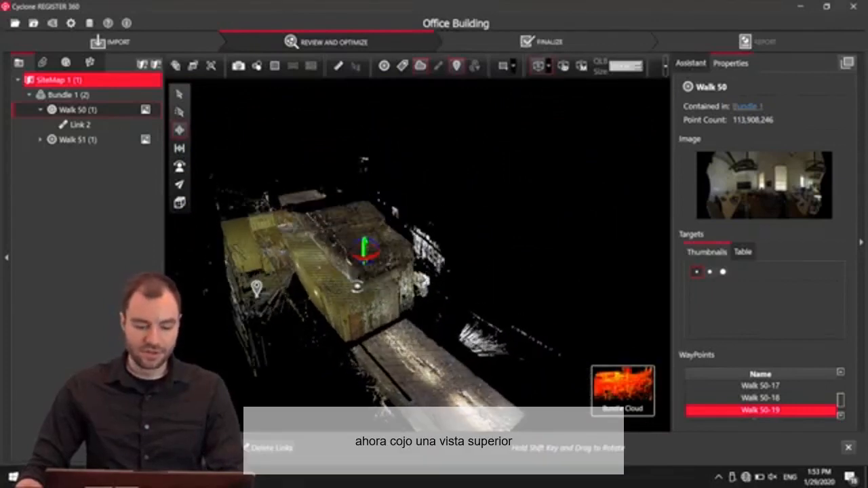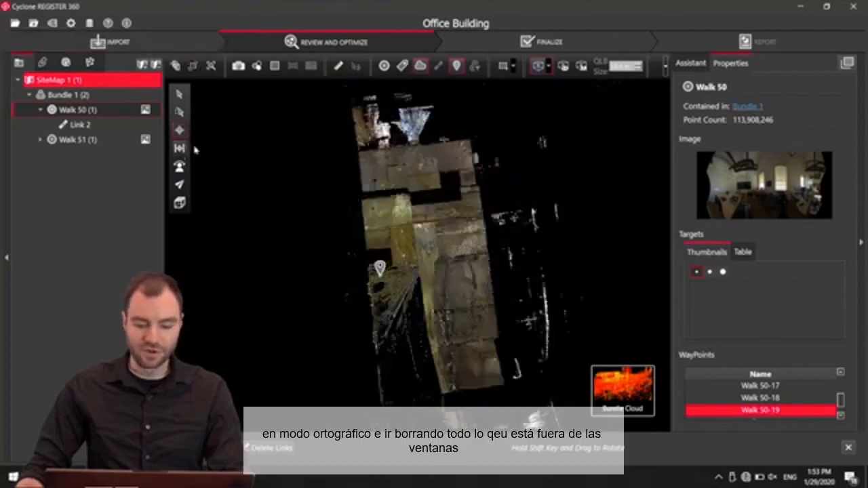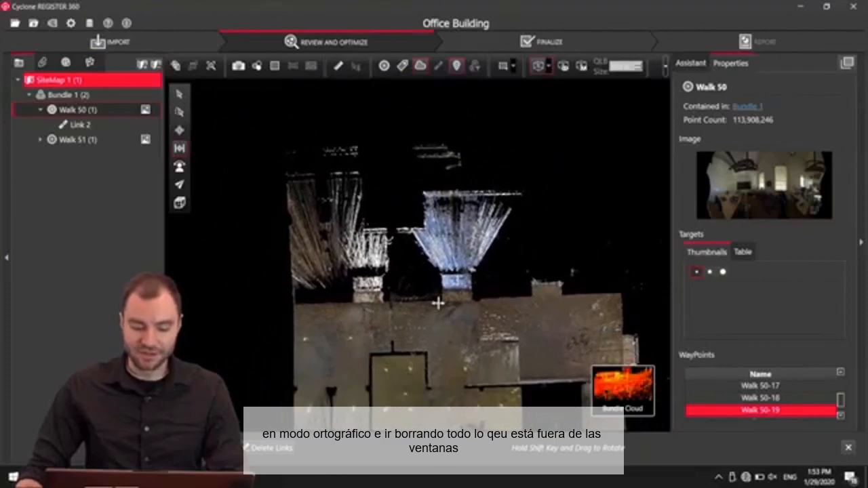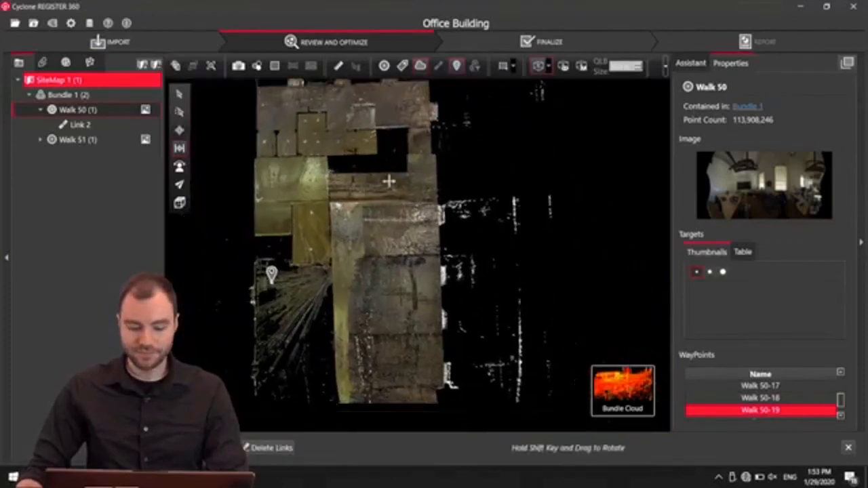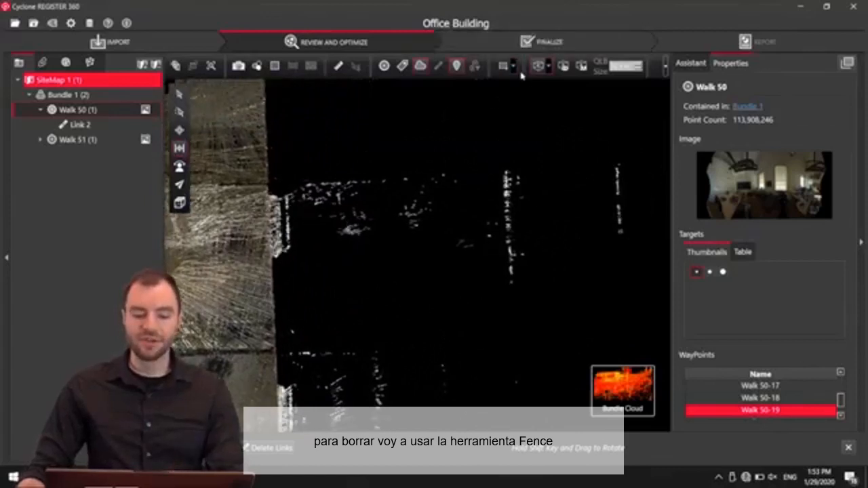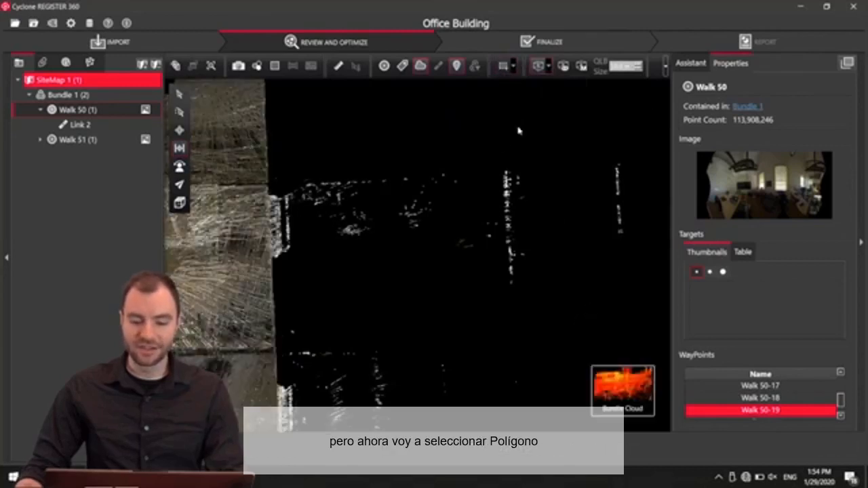Now what I can do is view this from the top, switch to orthographic mode, and then start deleting everything outside the windows. To delete, I'm going to use the fence tool here. Initially it's going to be like a rectangle. I don't really like the rectangle. I always choose the polygon.